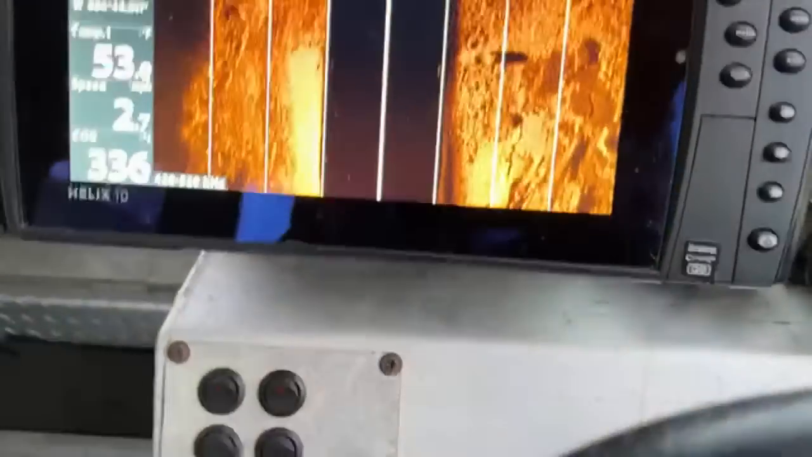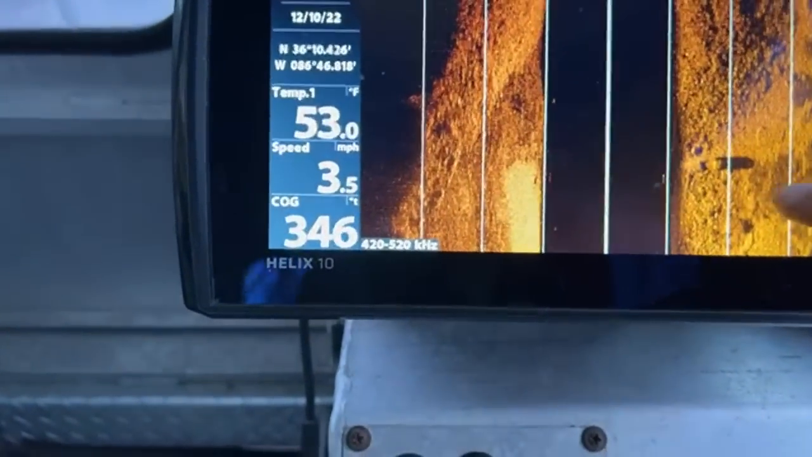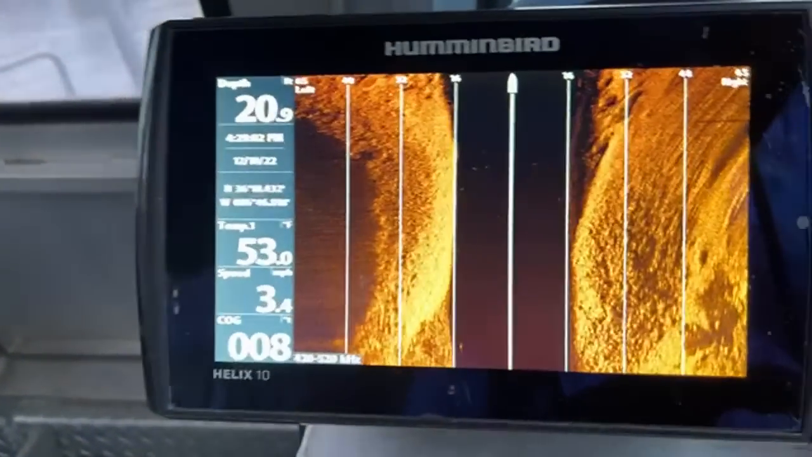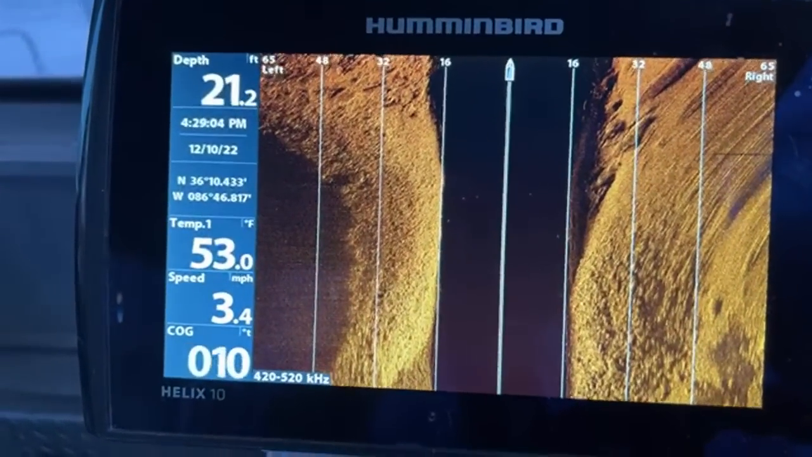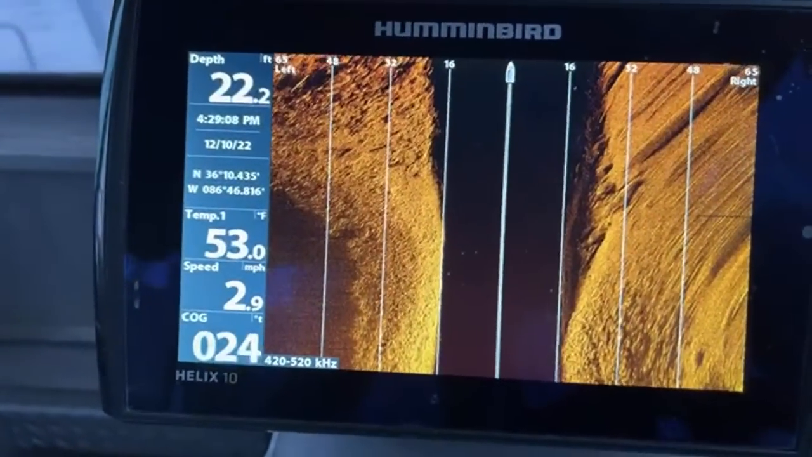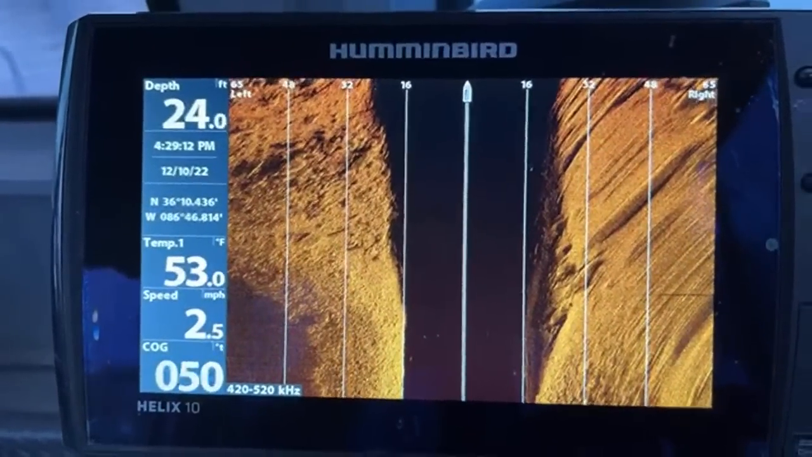There's a car. I'm not looking at that. I'm looking at that. I don't see that. There was definitely a car. If you want to put the live scope down, we'll, yeah.